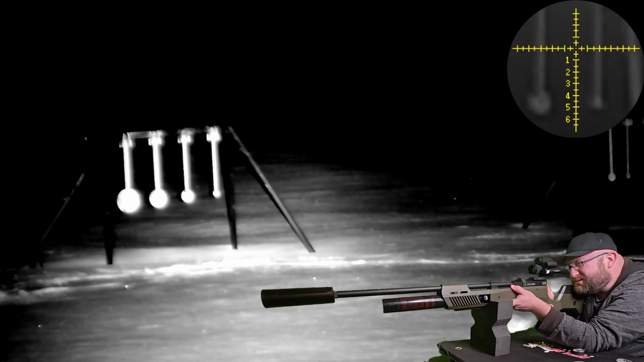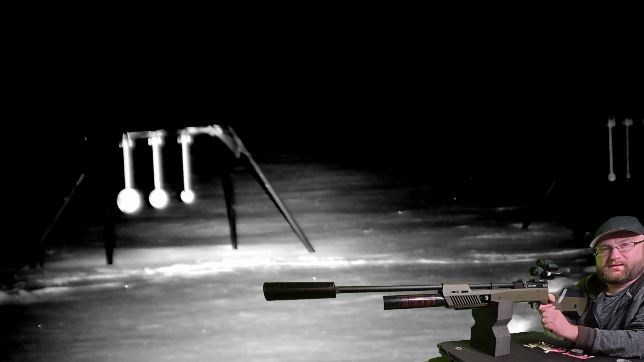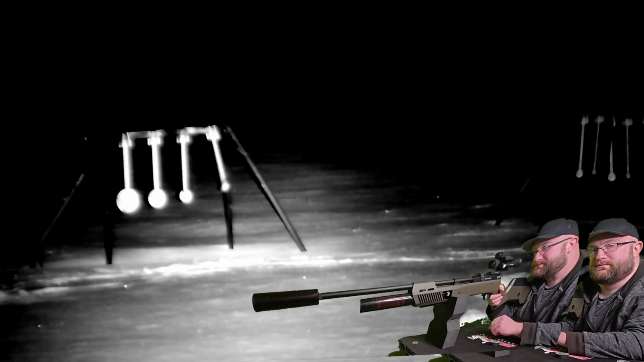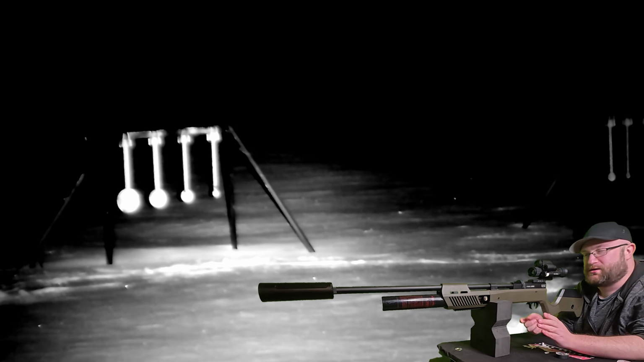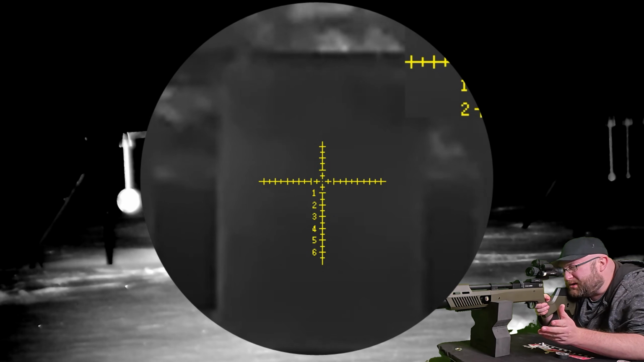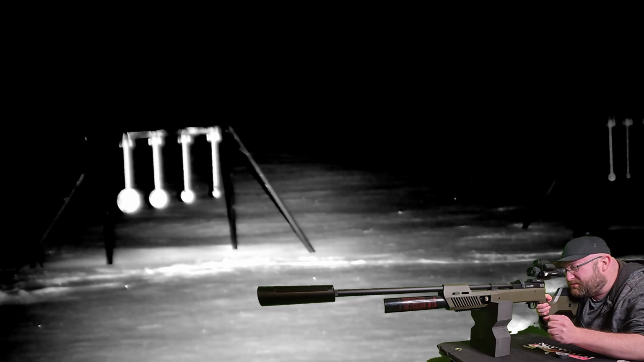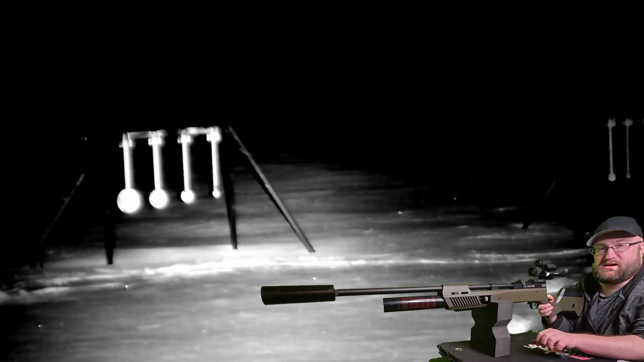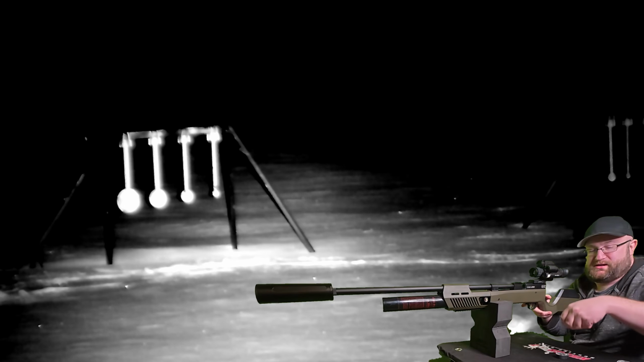Can't believe that was still low. There we go. All right, so that's actually pretty terrible. We'll just have to keep compensating, I guess. I can't see the target here. Well, I can see the target, but it's completely grayed out with this night vision. Unfortunately, it's a little bit reflective. I think that's kind of messing with things. So this could get pretty interesting.